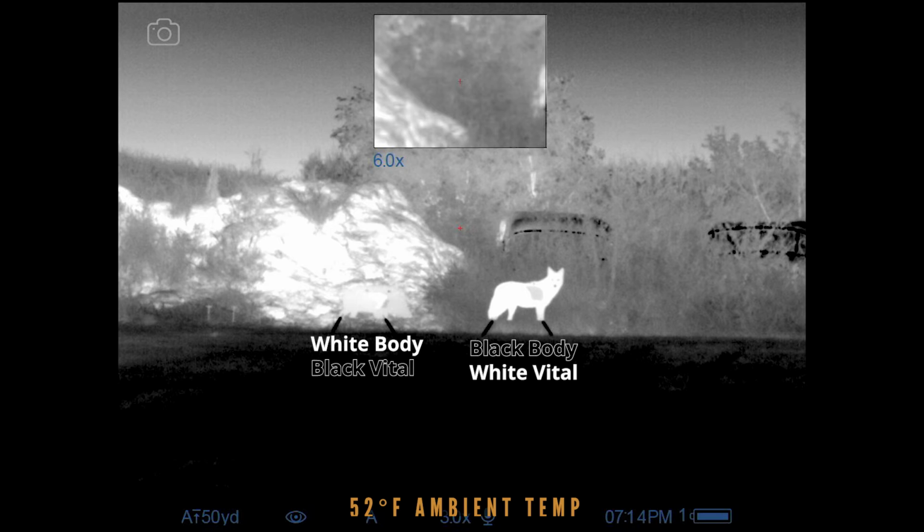The hog, boy, that thing is really close to ambient temperature of that pile, so there is not a whole lot of contrast with anything there. So it would be a lot more difficult to see at this time of day with the black body and the white vital.